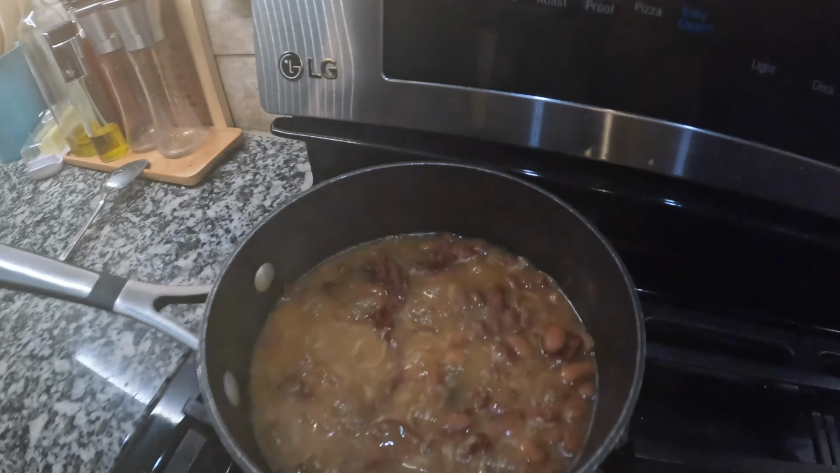Natalie's working on some mac and cheese, and Mom brought down, looks like some beans with ham in them. She don't ever come empty-handed when she comes down here. Always got something good. But anyway, we're gonna get these fried up and then we're gonna eat.